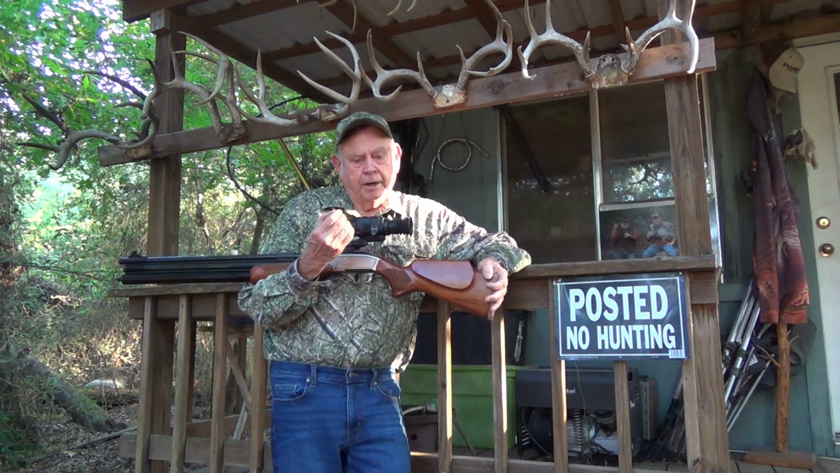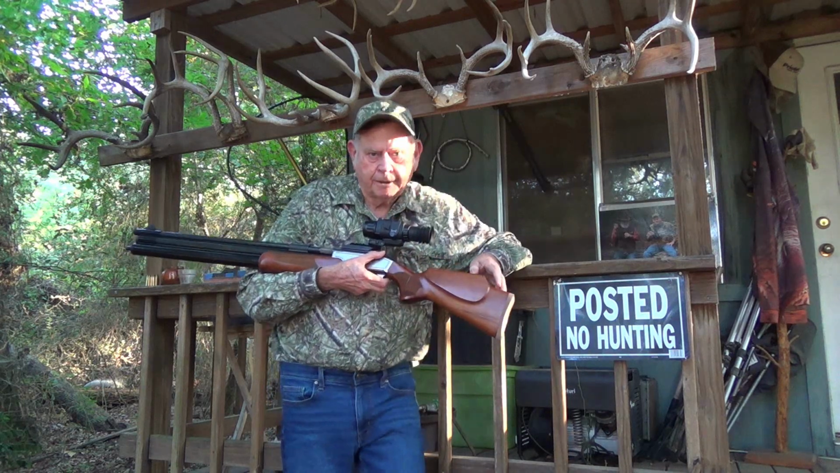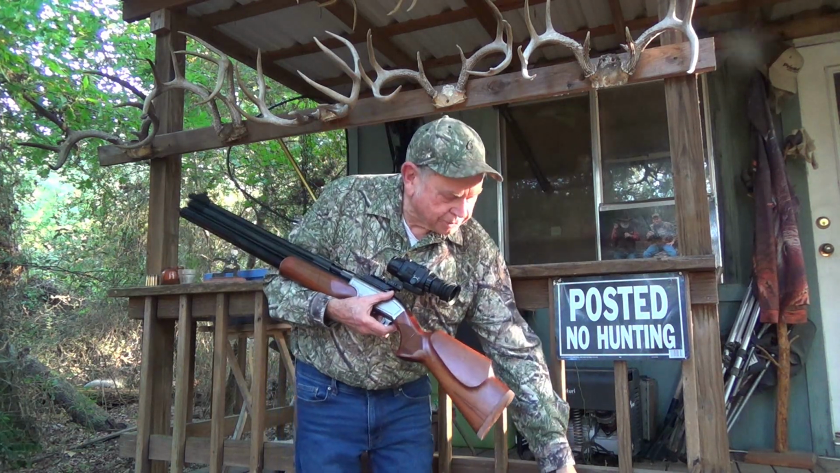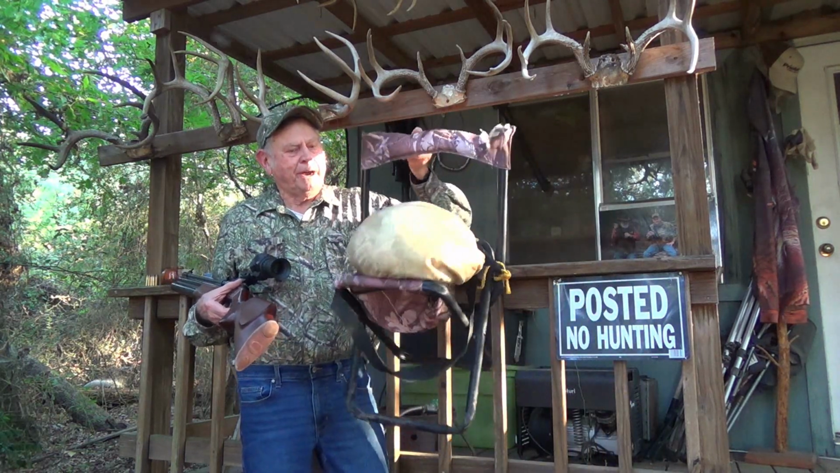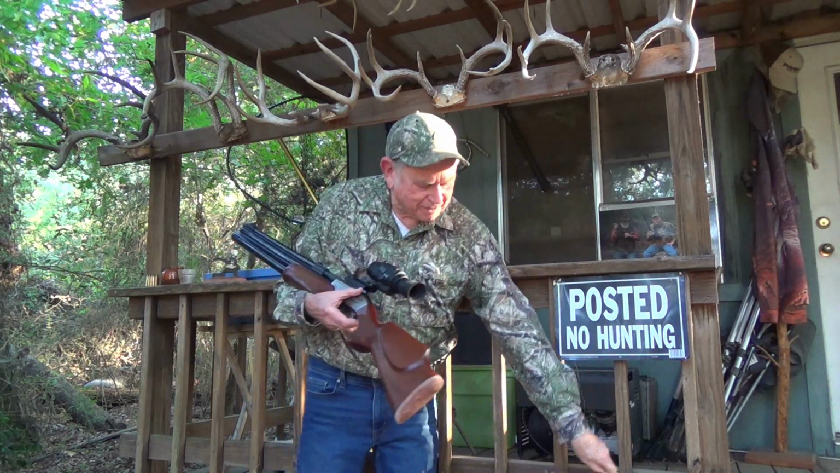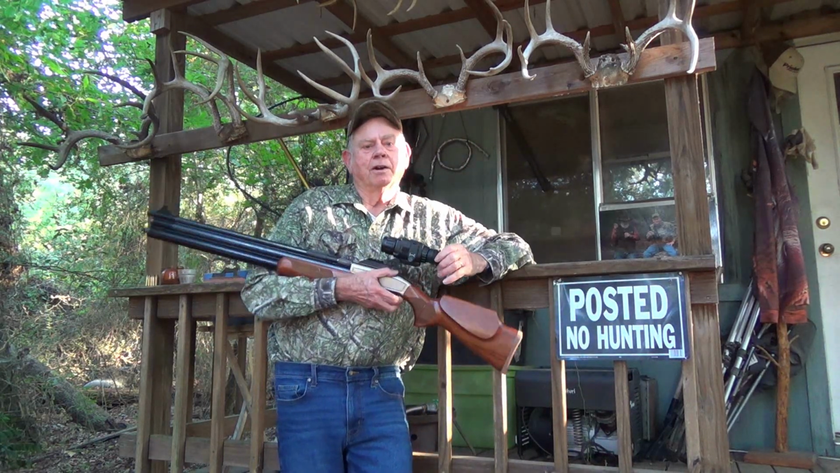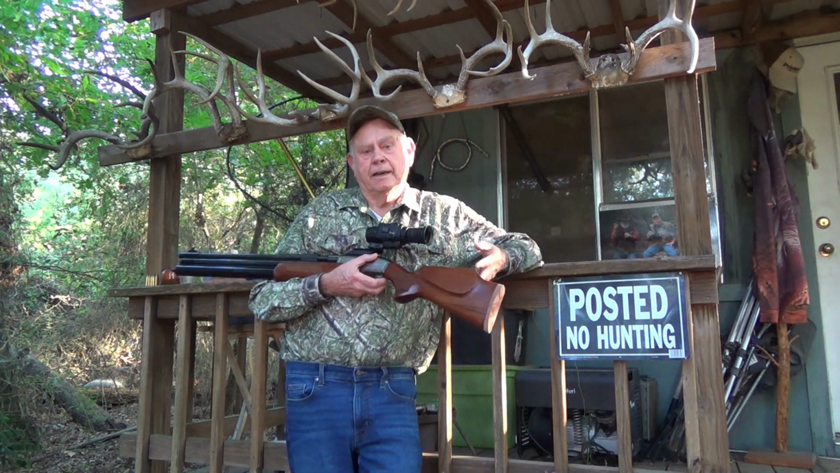I've had a feeder set up, and I'm going to take you over and show you the feeder. Hung it up in a tree actually. And we're going to try to get out there and take my old trusty stool here. Pretty comfortable, got a pad on it. We're going to set it back against a tree, and we're going to watch that feeder. It's going to be dark about 9 o'clock now.